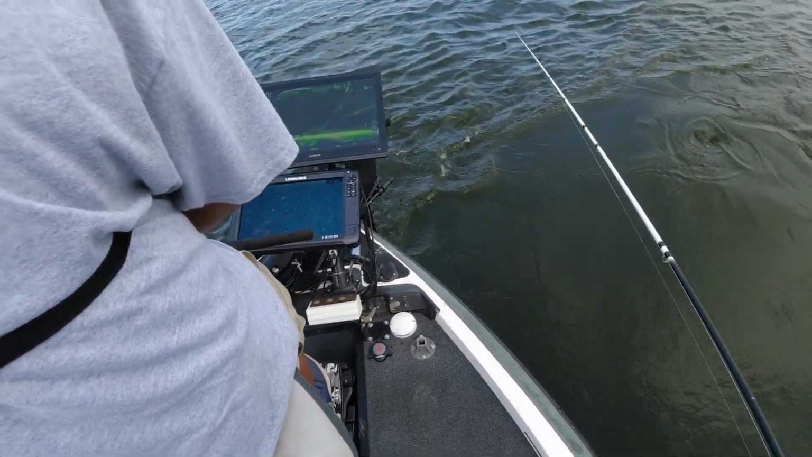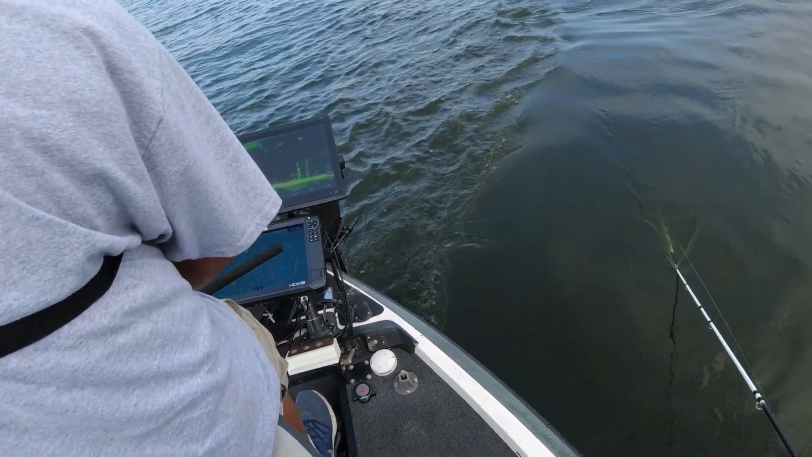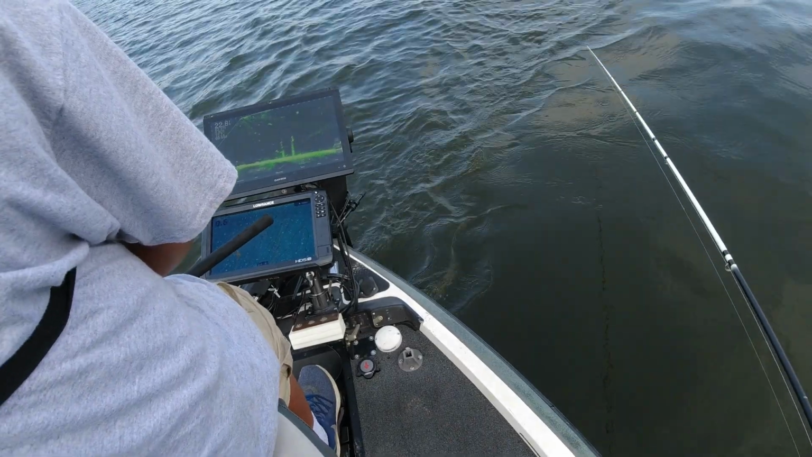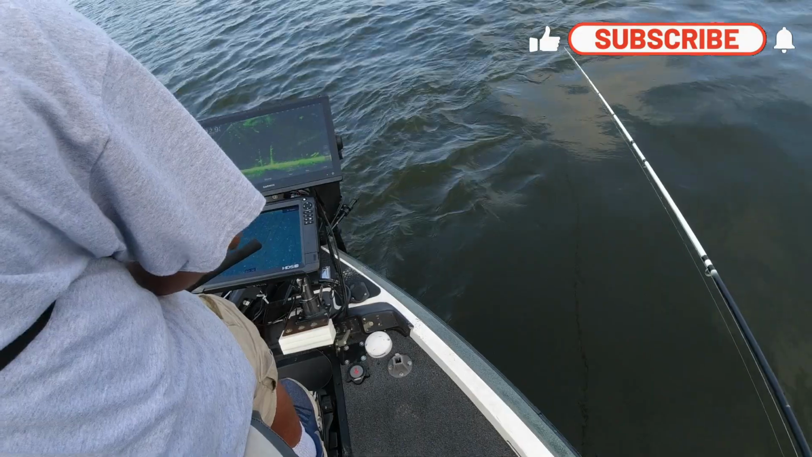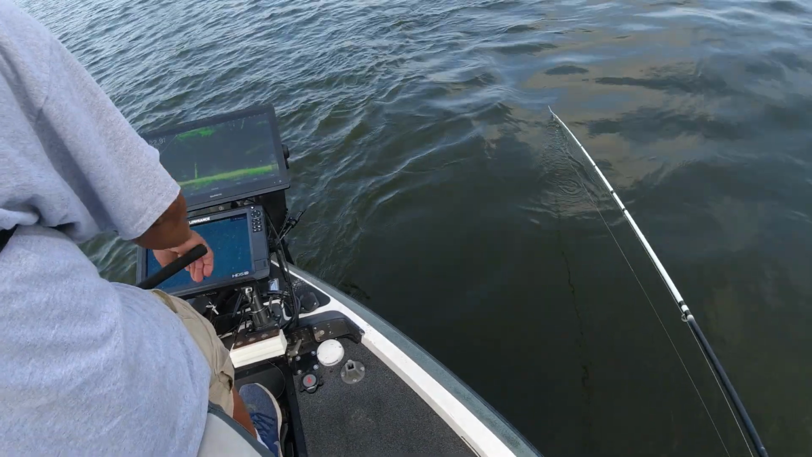Yeah, the water is kind of weird, man. It's like oily. Look at that rod tip. That's 4 foot down. I'm willing to bet that blue dust will work too. Because they can see really good. That water's clear, dude. Did you see that one chasing it? Yep. For a good distance.